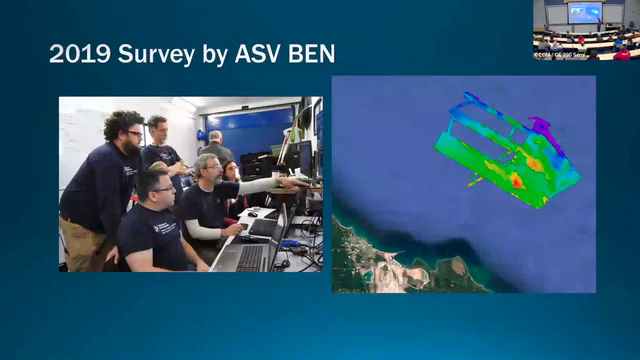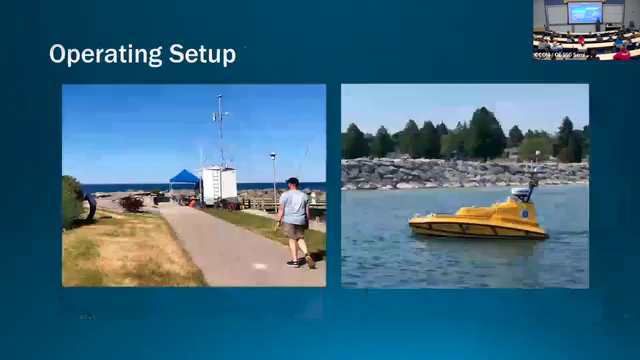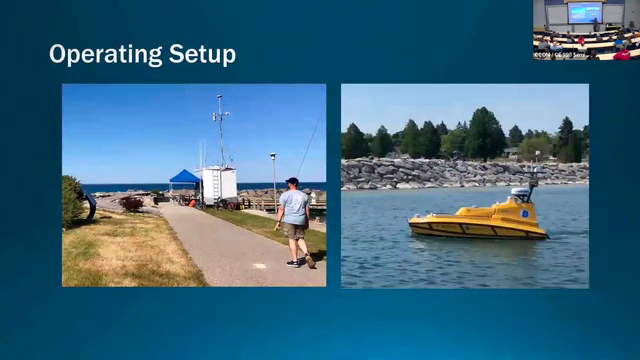We had done a mapping effort in 2019, and then we went back in 2021 and added to that mapping effort. And all of the operations for this were out of Rogers City, Michigan. We operated from shore, not from a ship at sea. So we set up kind of our base camp there. This is what our base camp looks like.